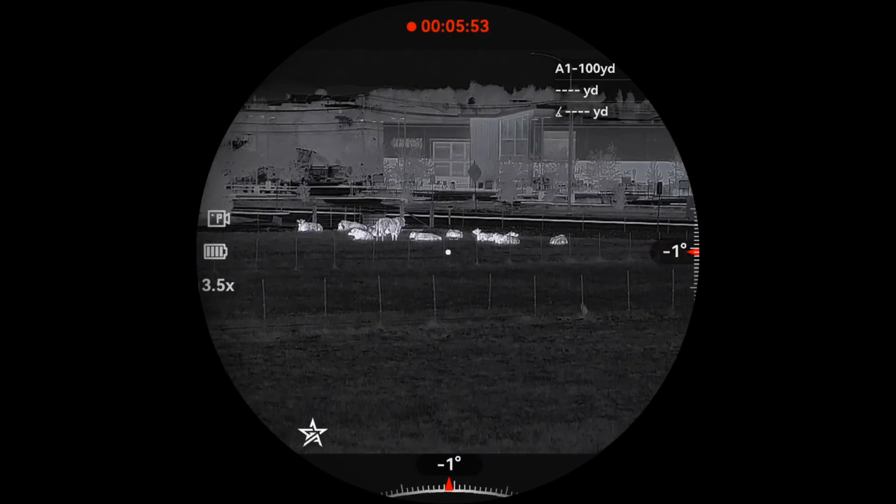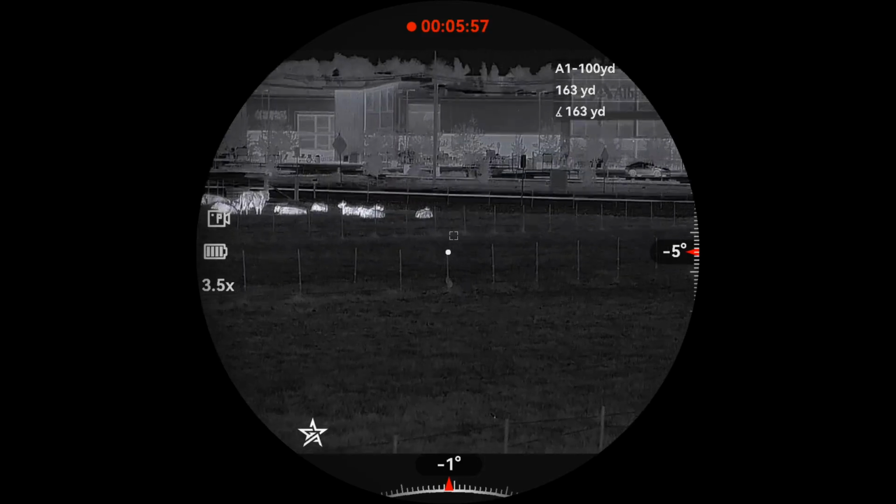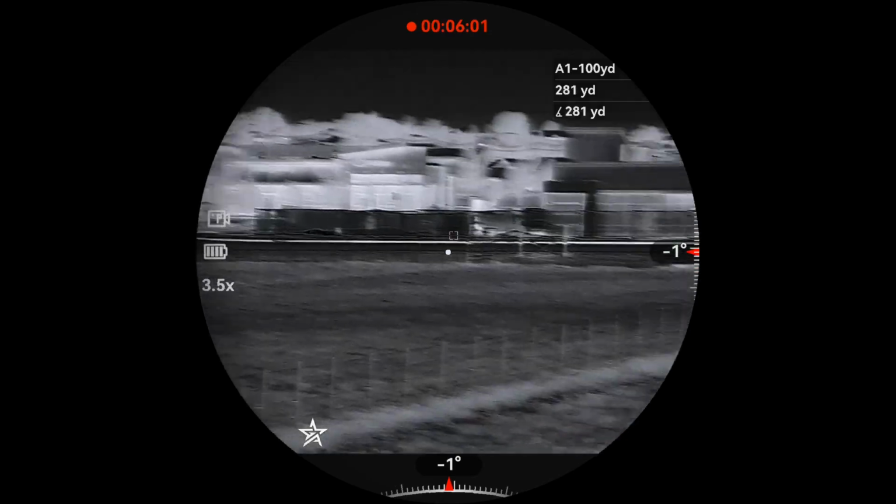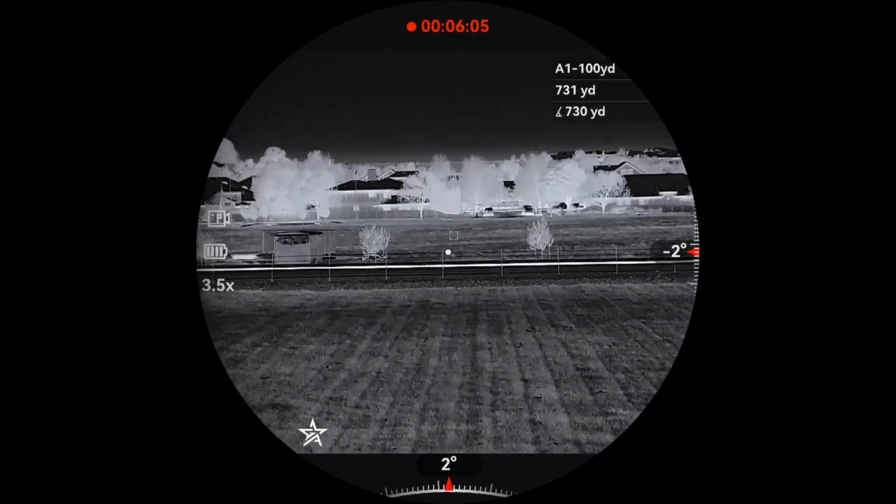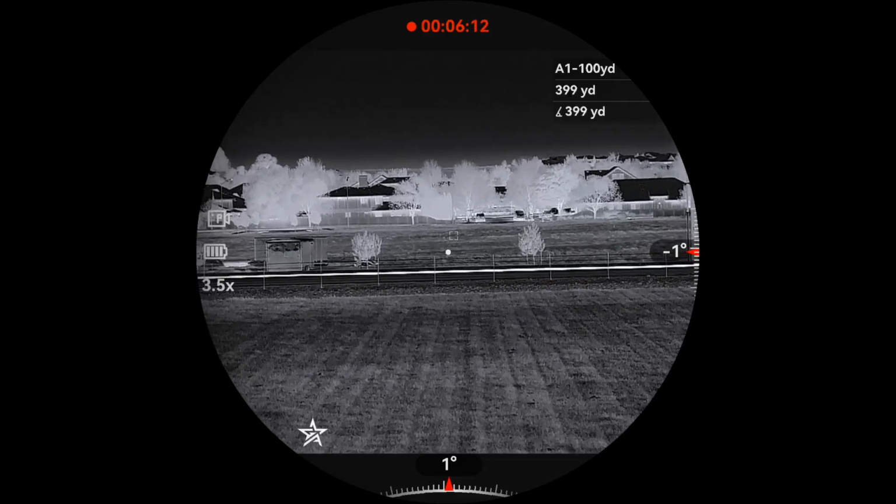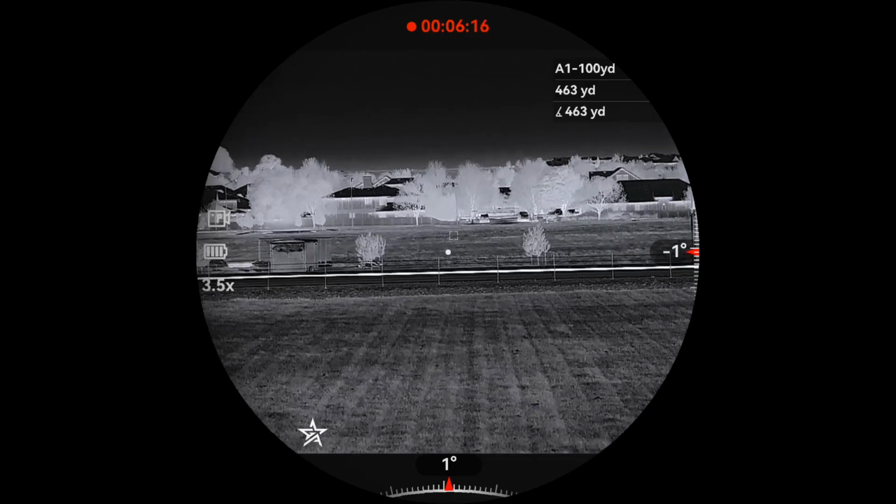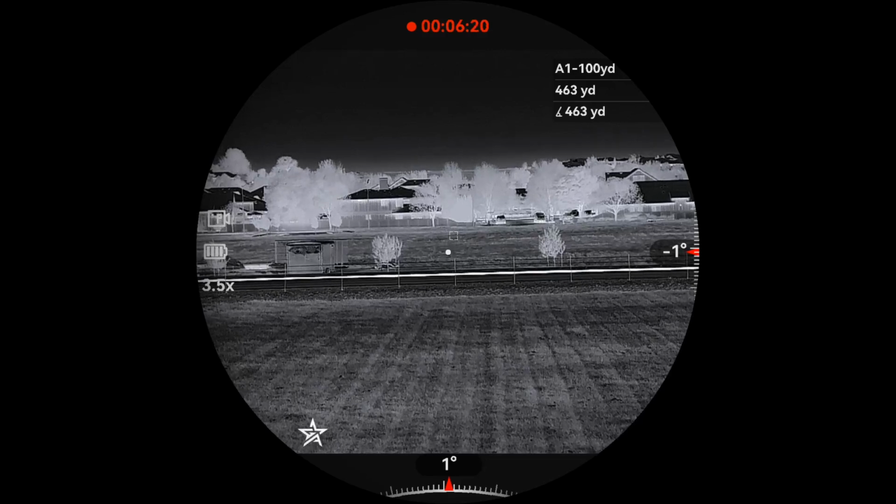Let's test out this rangefinder. Okay, so it picks that up, 200, 300, 400 yards. Of course, it's going to pick the building up really well. Out here we've got a really smooth field with some tall weeds in it, and it's actually pretty hard to range, so let's just try it. So 347, 399. Just going to go, so right there notice it's having a hard time ranging, and a lot of rangefinders do, and so 463.